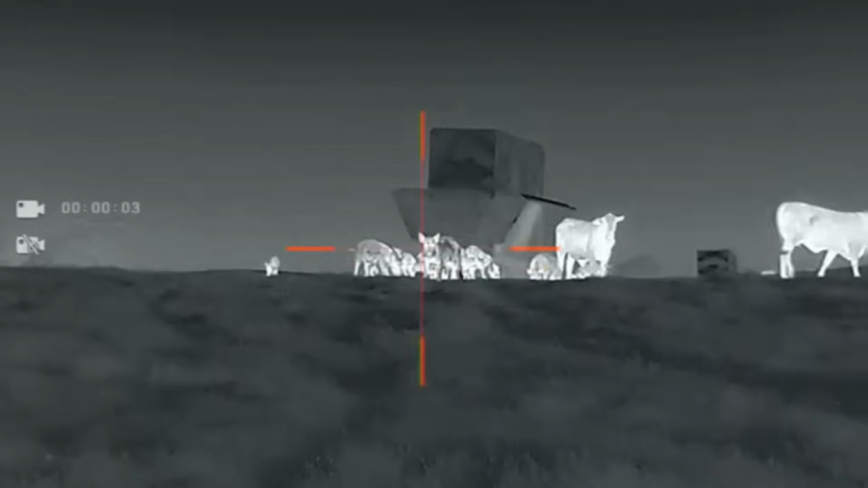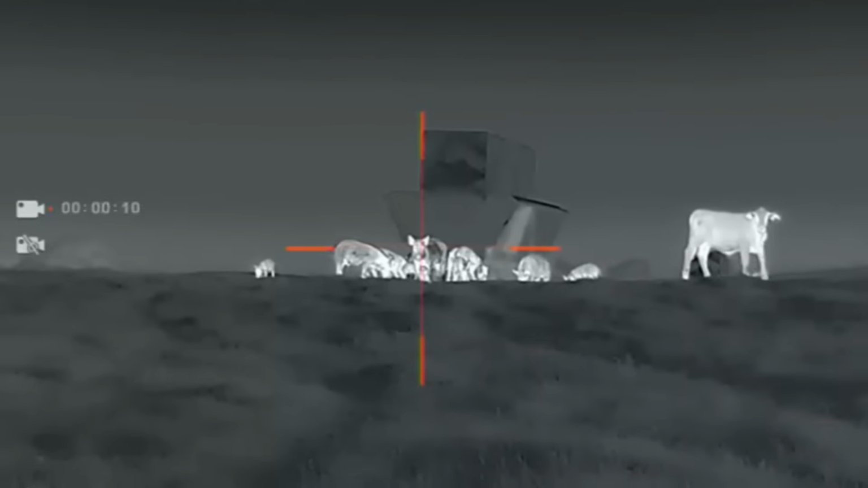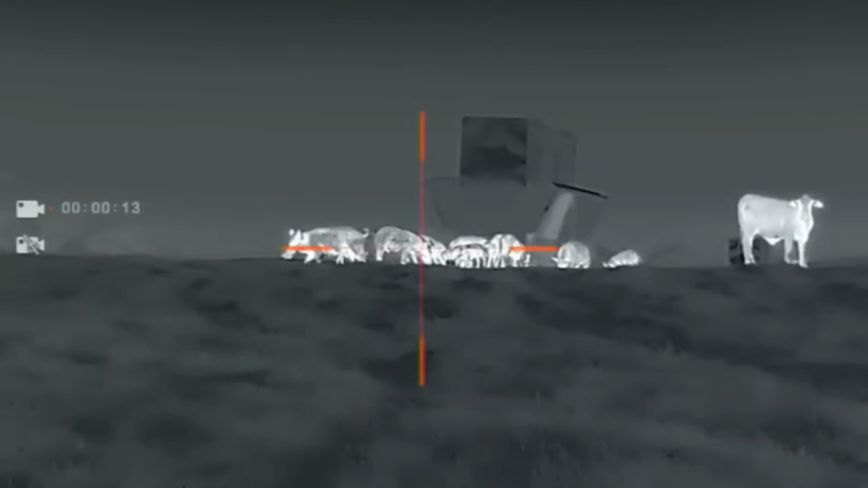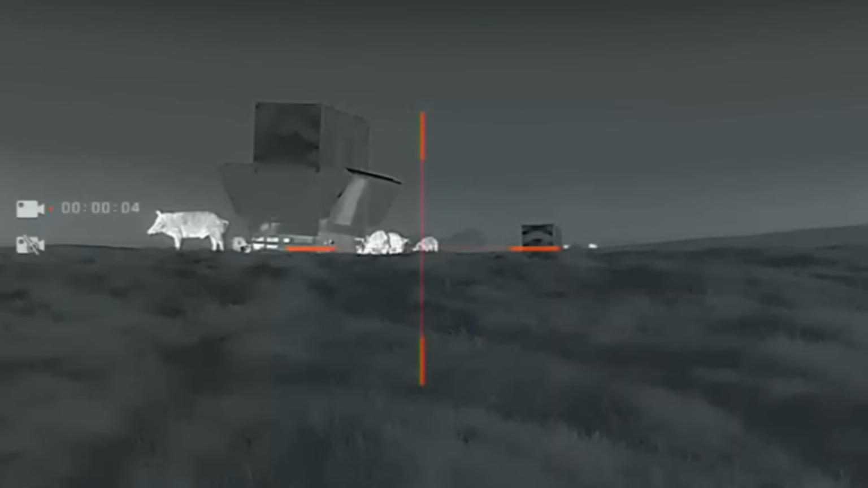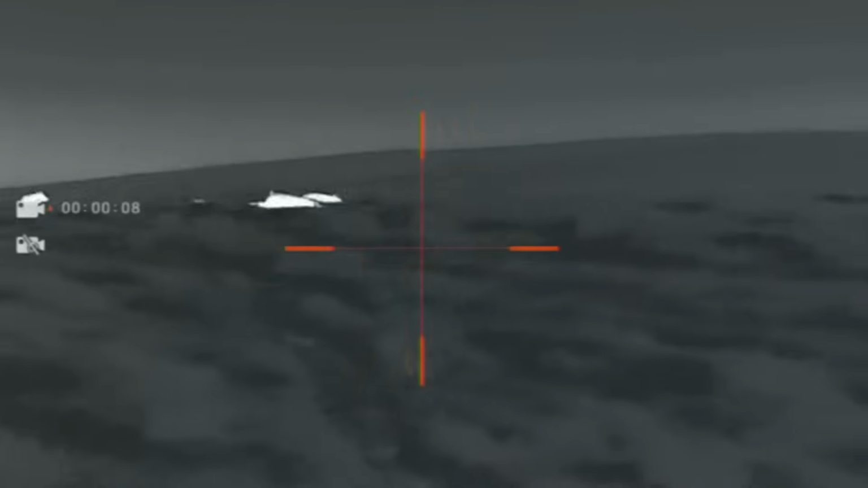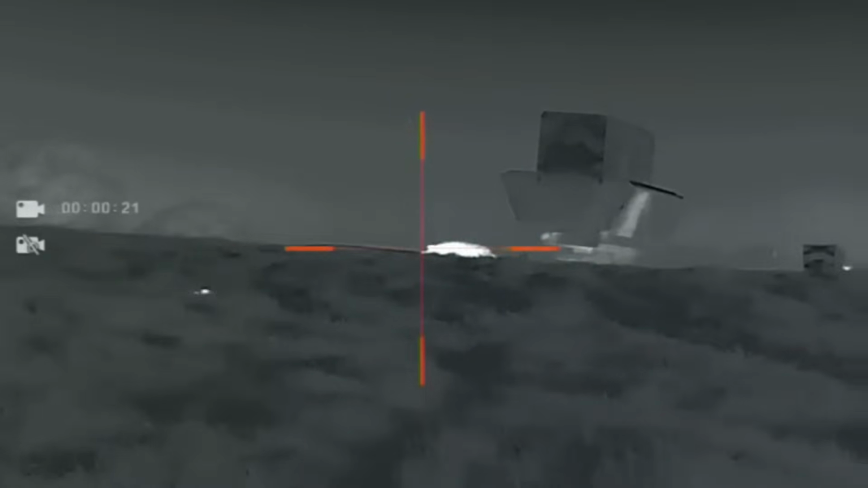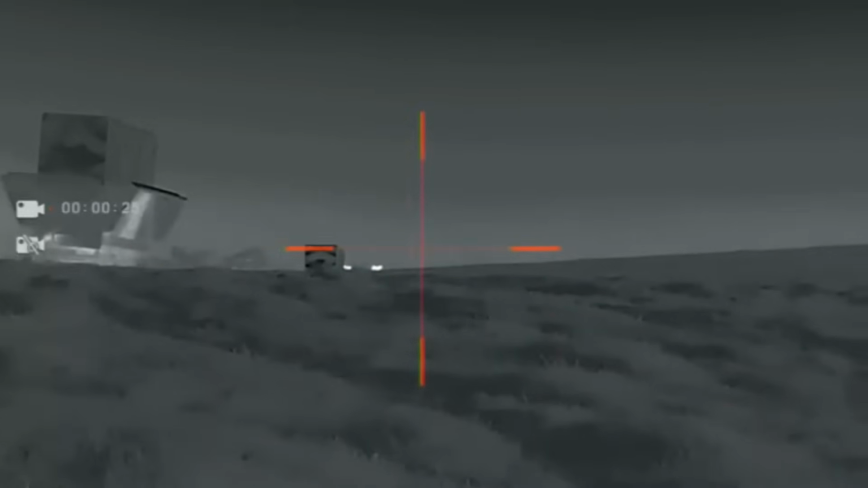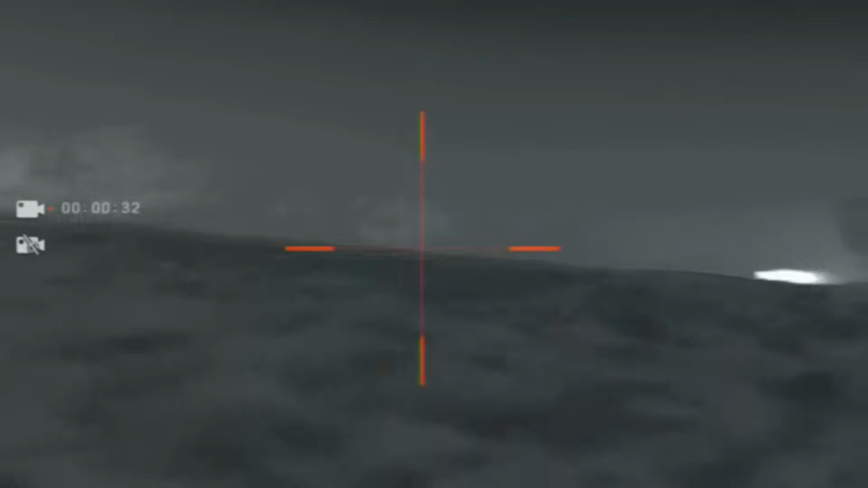A double, man. I shoot him right in the face. Yeah, I know, but I'm running up the hills by the feeder. There's two.